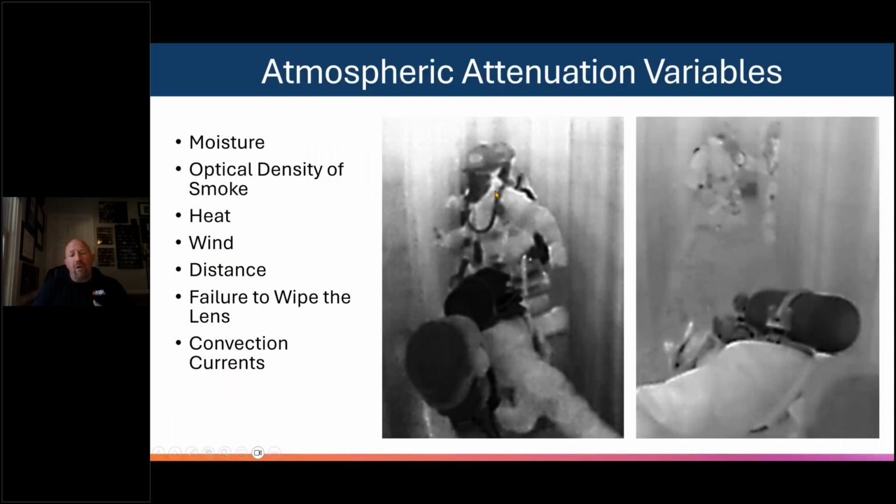Some other things when we talk about what can cause a camera to have issues, it's called atmospheric attenuation. In other words, interference between you and the target. What could mess up that camera's ability to measure that area? Biggest thing, moisture. The lack of firefighters understanding moisture on the lens is a huge failure point.